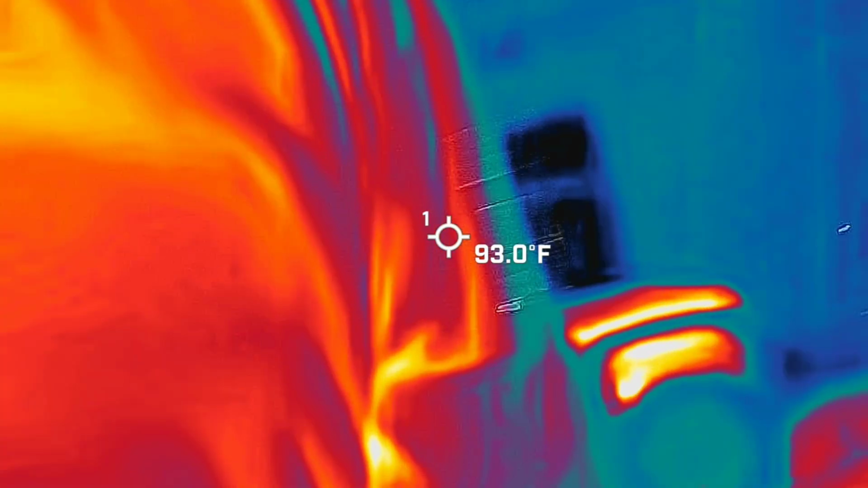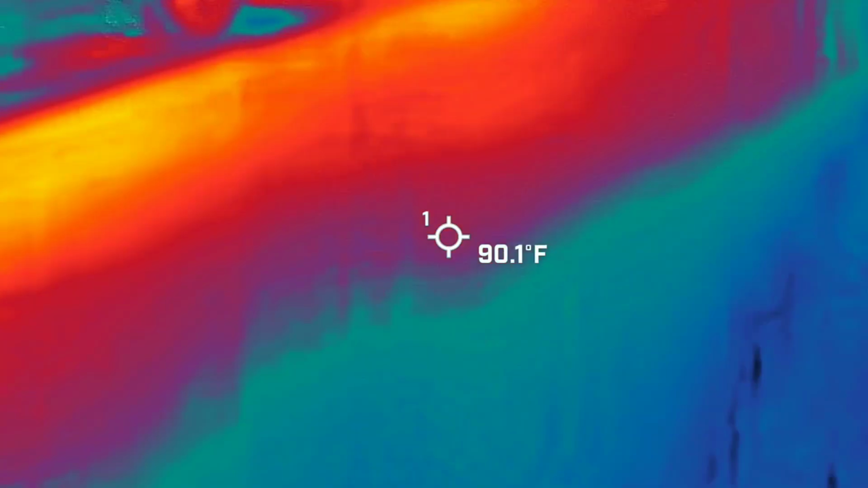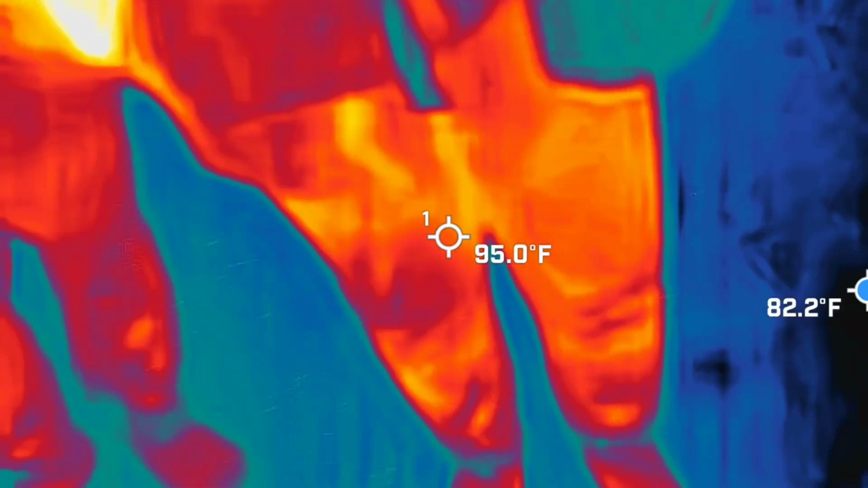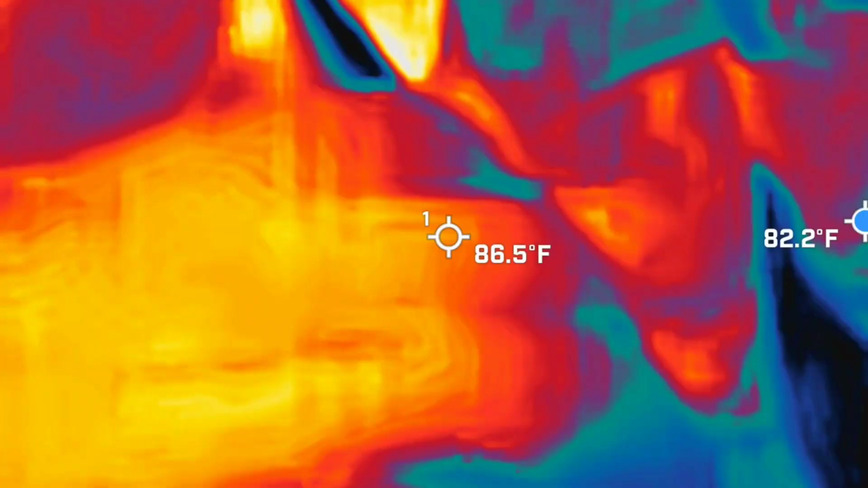So again, does size always matter? He might move this camera super quick, and I capture a quick 50-degree little blue spot where there was no glass, because glass is always going to be colder. So I'll take still frames, go frame by frame and see what's going on with it. If I find something where it's not a piece of glass or something along those lines, and I can't debunk it, you guys will get the screenshots to see what I found.